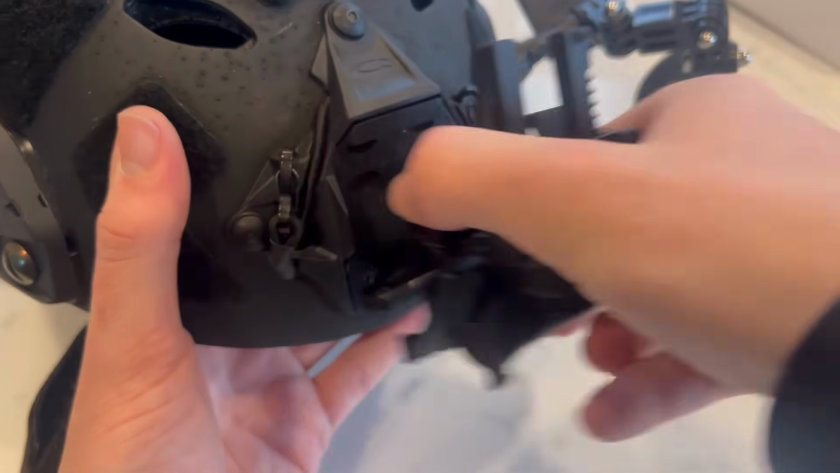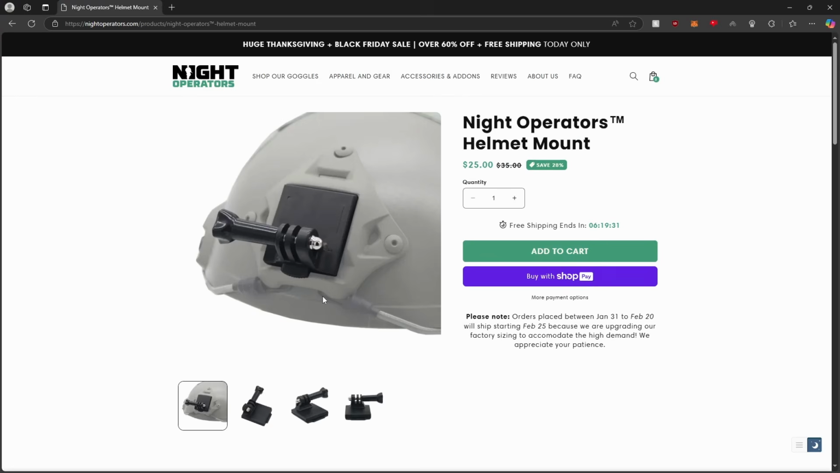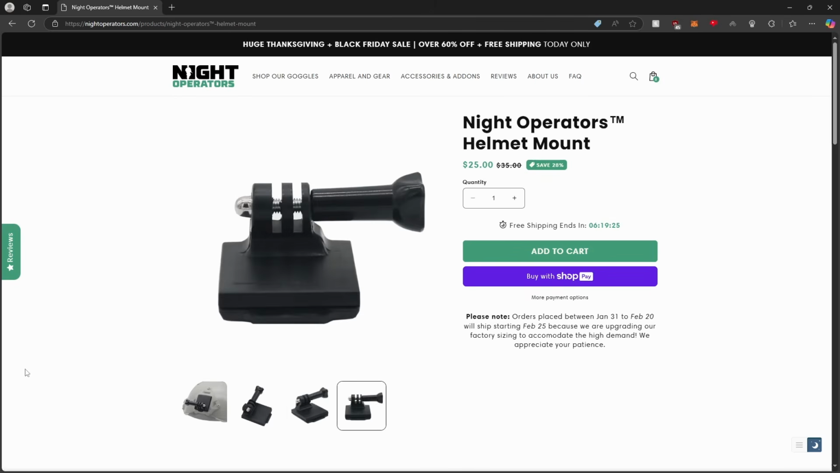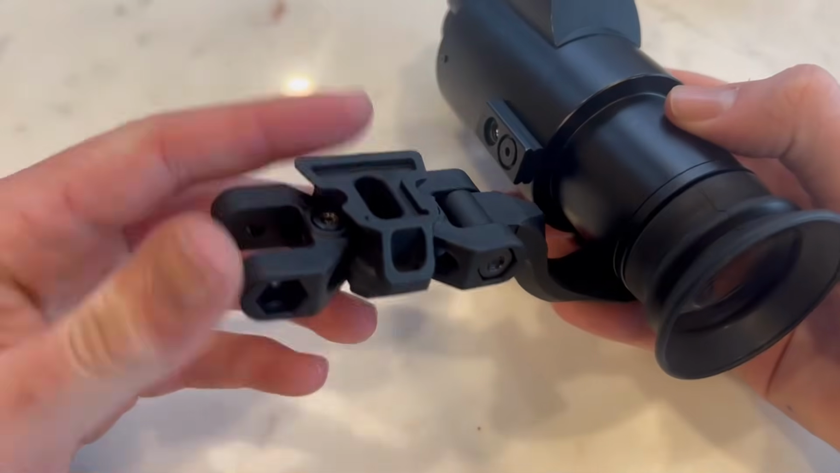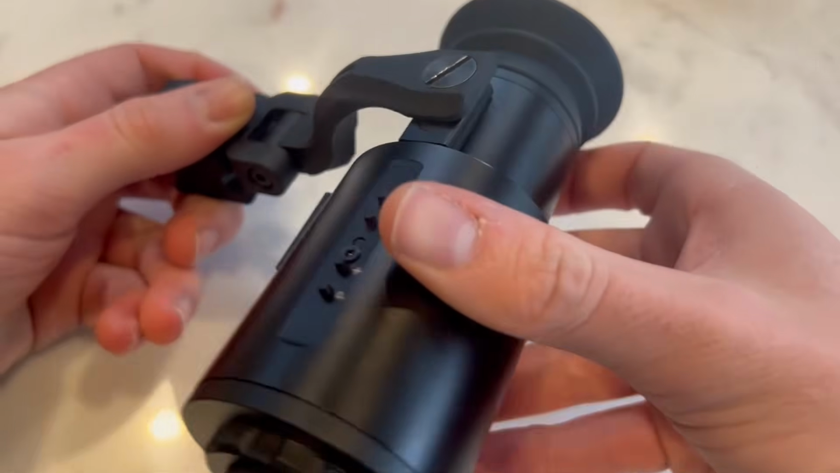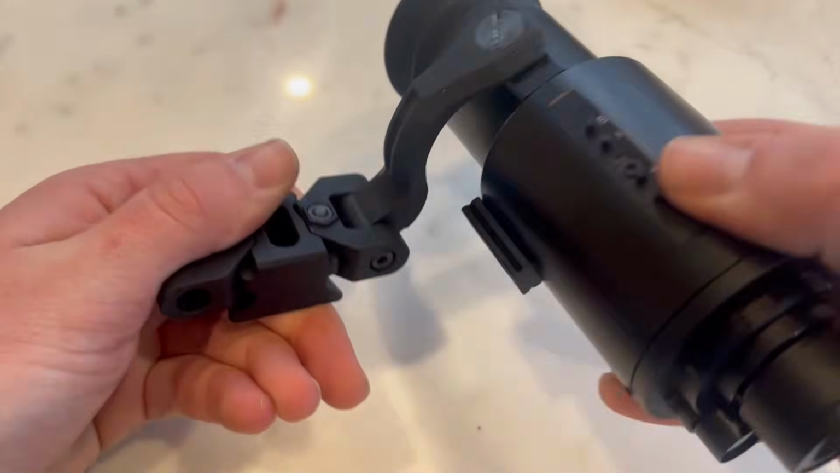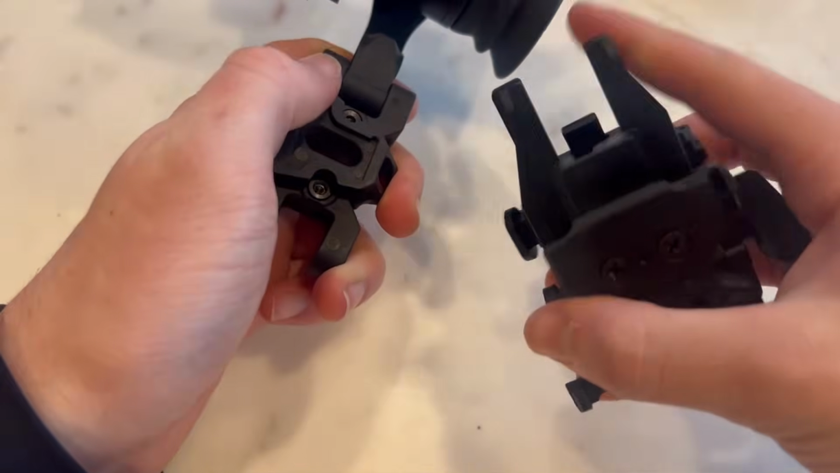Night Operators sent me a helmet shroud compatible mount that worked quite well for the review. They sell this as an add-on on their website for $25. This is literally just a bump helmet GoPro mount and could be bought off Amazon for almost half the price. This device does something that I've been personally wanting more out of budget night vision. The Fusion has 1/4 by 20-inch threads, making this device compatible with PVS-14J arms. This is a big upside, and I'll talk more about it in the opinion section.